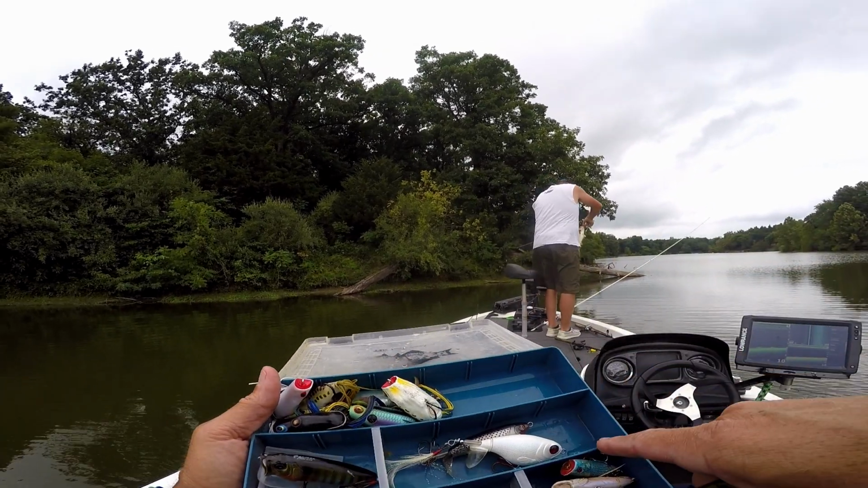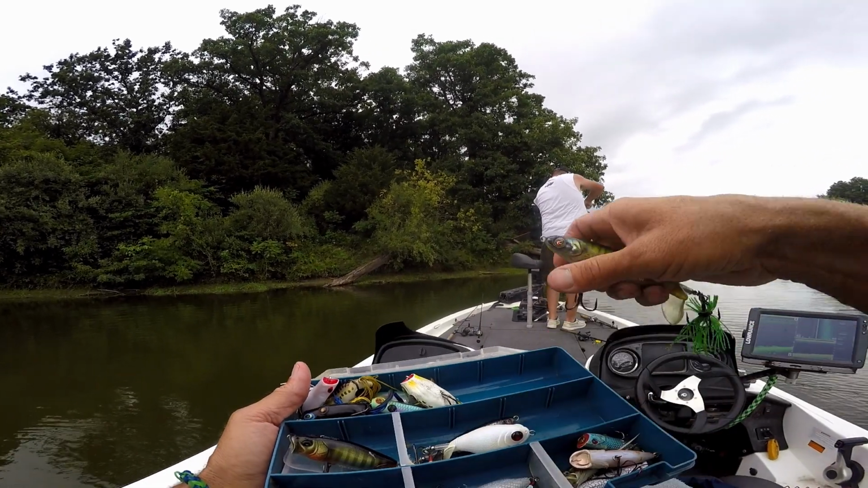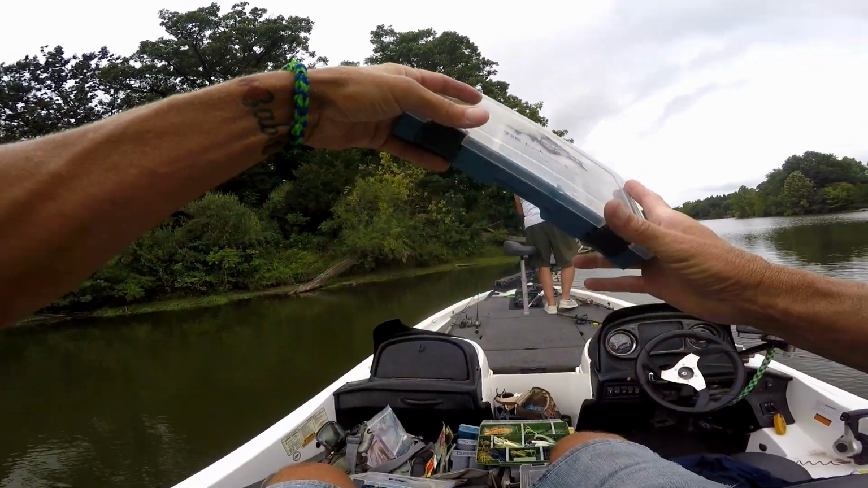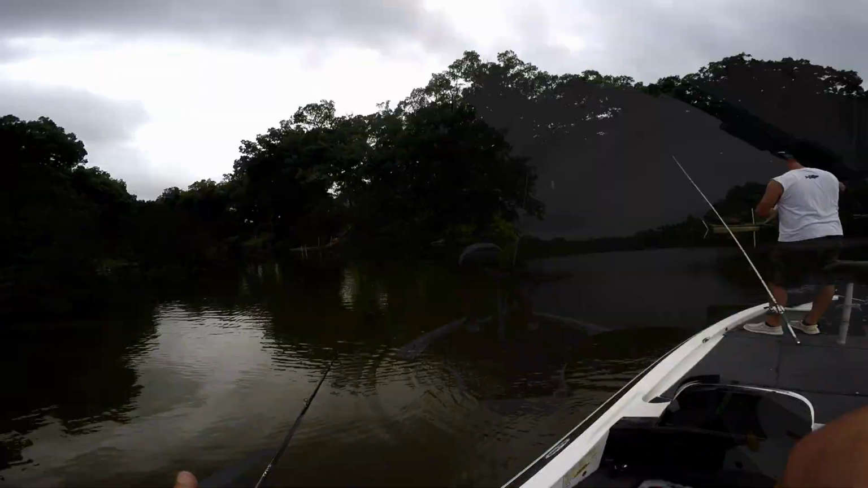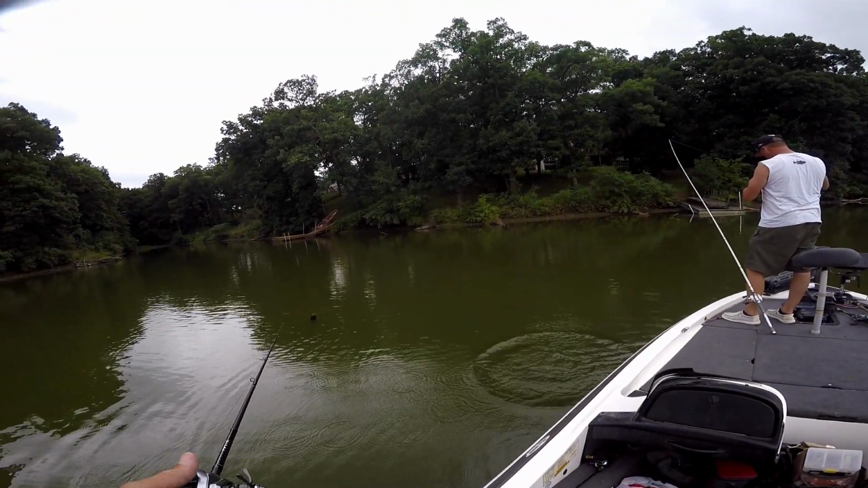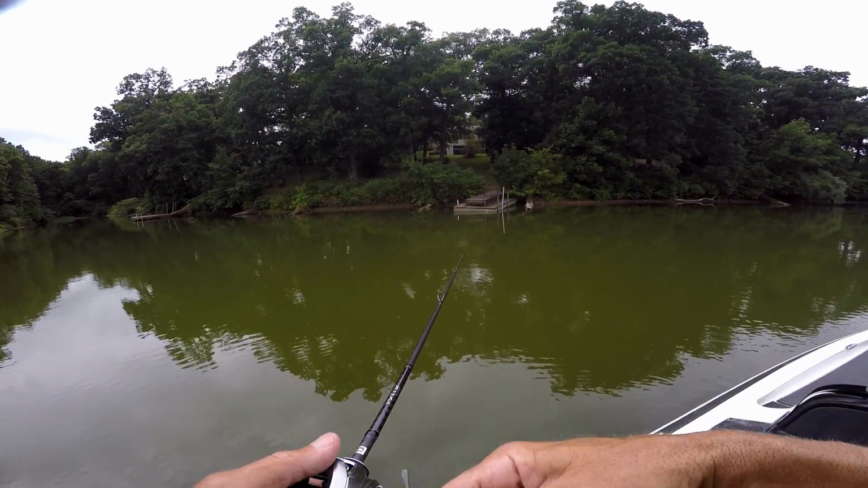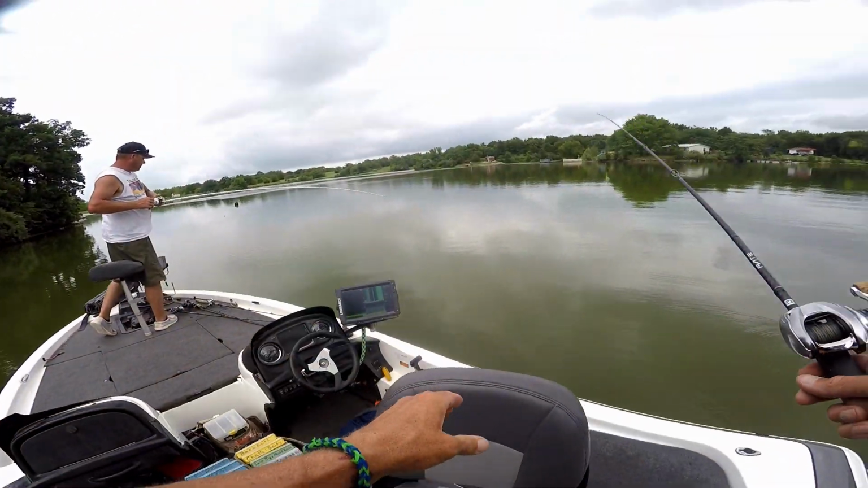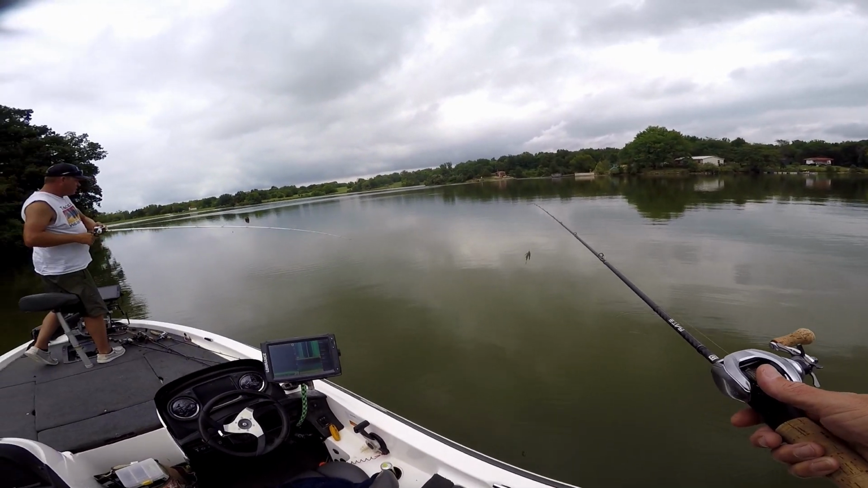Look at that little dirty fish. I'm just gonna leave those like that. Catching fish. Matt's got one. I'm about ready to get a big one. There's a good one. Uh-oh. Matt says this might not be a bass.